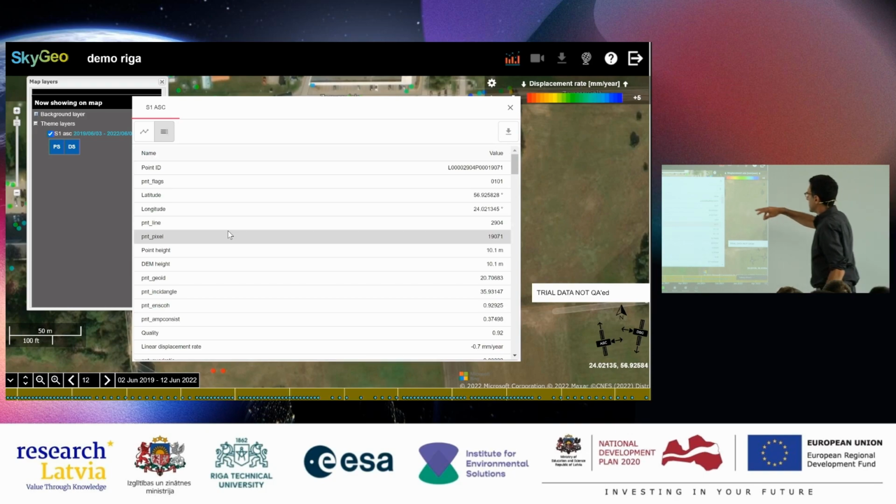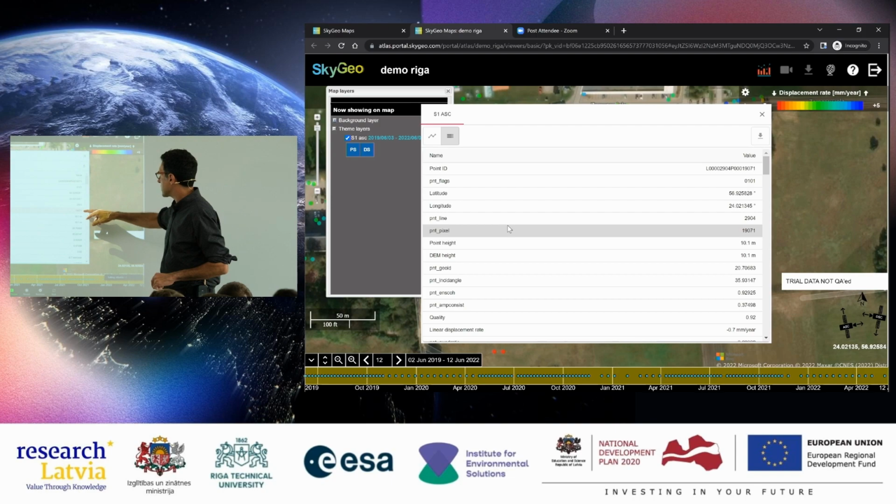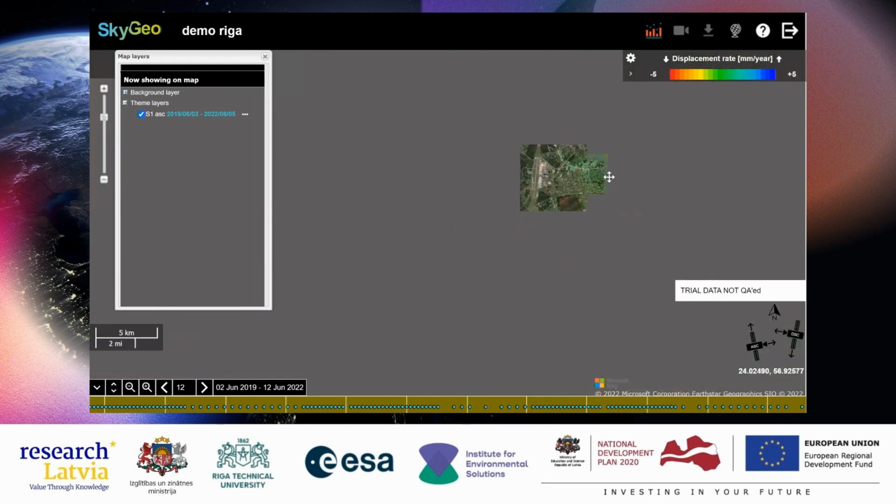So the most important things are, again, but now you see the latitude and the longitude of that particular point, so you can put it on Google Earth or in your GIS. There's a line and a pixel value as 2904 and 19071, that's over here. Point height, DEM height, I can talk about that in a minute. There's a geoid elevation, and there's the incidence angle. So here we have 35.9 degrees, that is the incidence angle for this point. So 35.9.